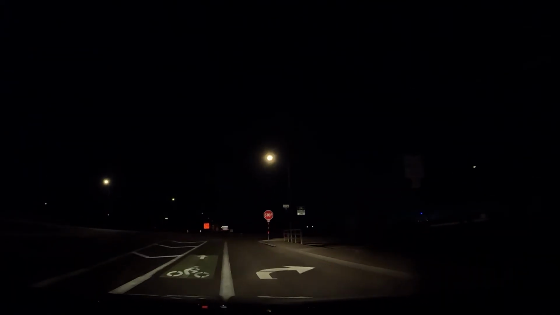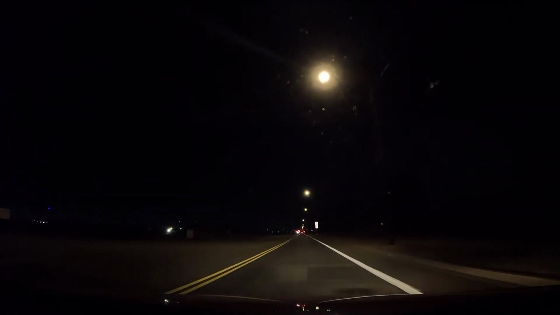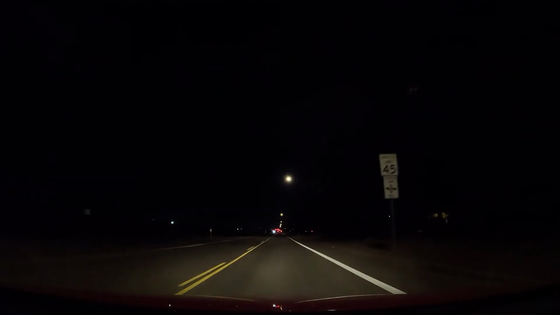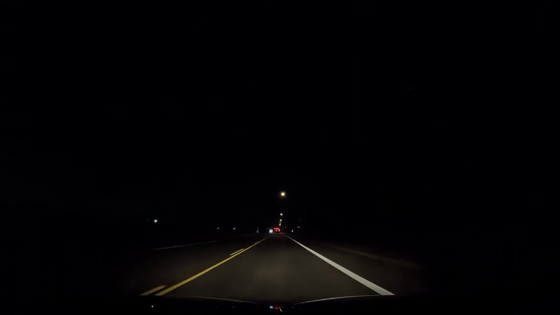Oh man. Yeah, the check engine light went off. So it's been my gas cap this whole time. Oh well.